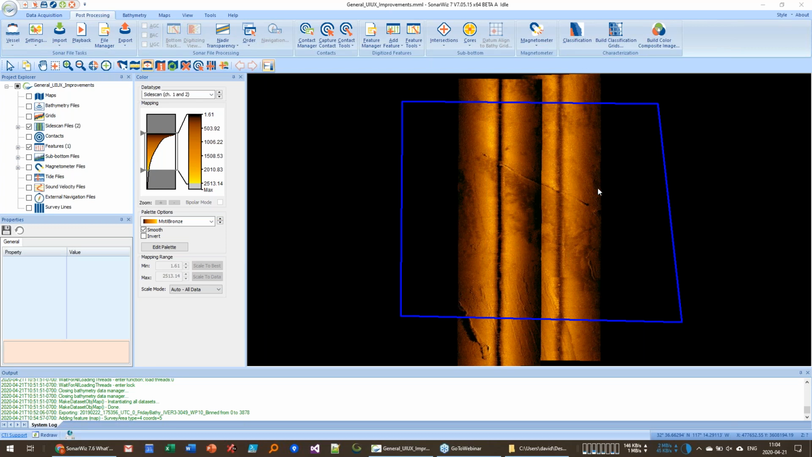The question was, does the new drawing improve the Sidescan drawing speed? And currently it does not, but that's where we're headed. So we are well aware that especially some of our more advanced customers can have 1,000 track lines in a SonarWiz project, and SonarWiz can become a dog with that many, especially on a laptop. You need a high-end workstation to be working with that many files.